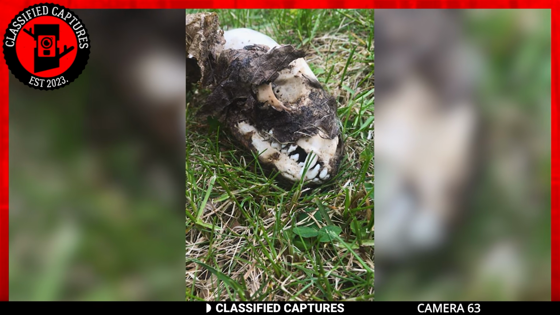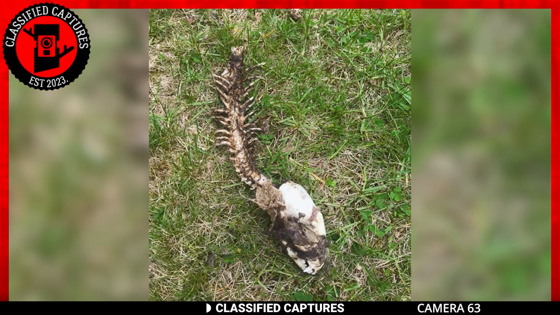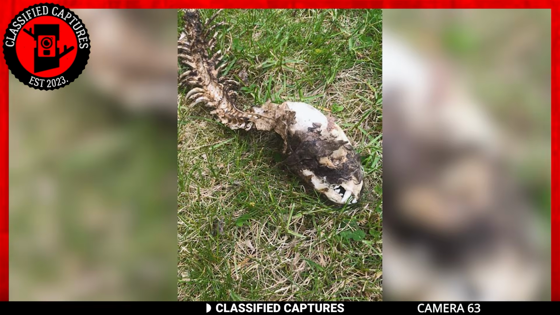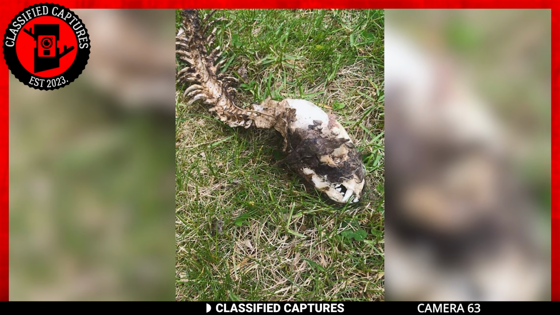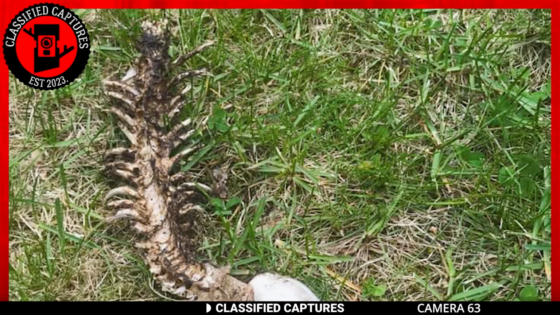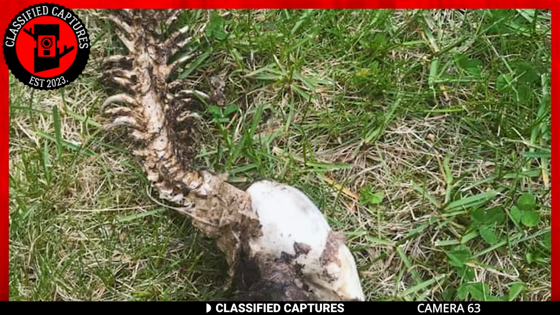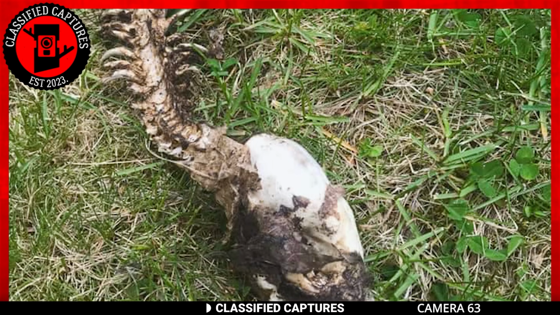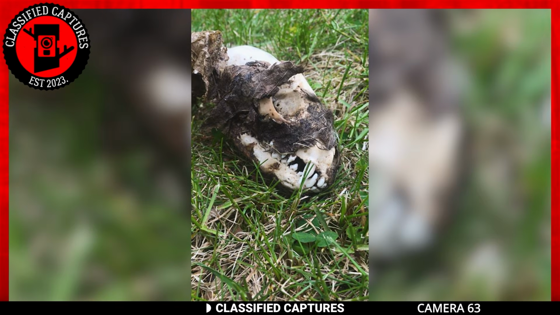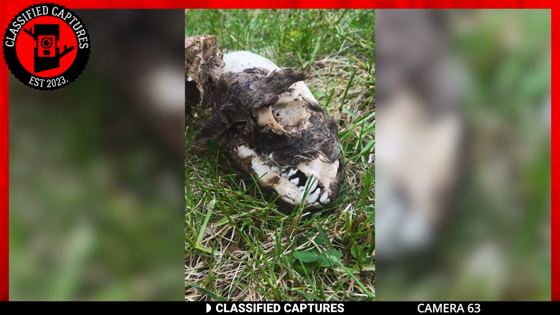Have a look. I wish I could tell you what we are looking at, but the truth is, I don't know. Sure, you're looking at the skeletal remains of some wild animal, but the thing is, we don't know what it is. The original poster, however, said he contacted DEEP, and they told him it was a raccoon.